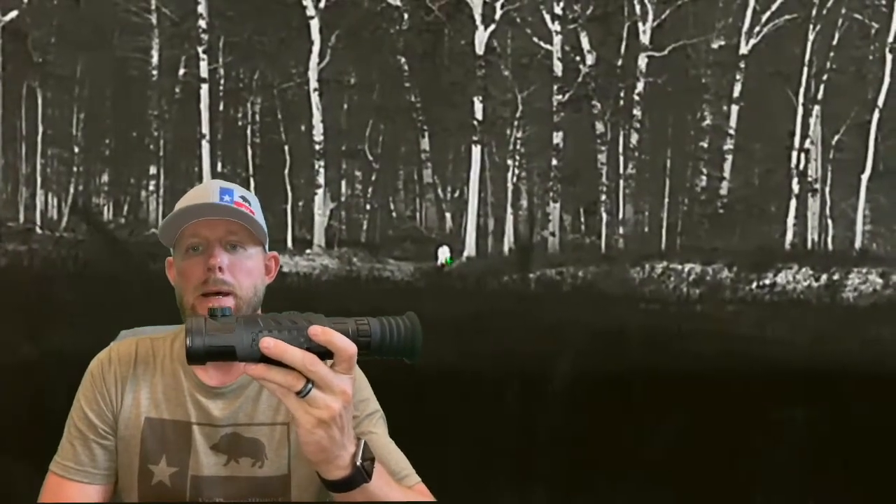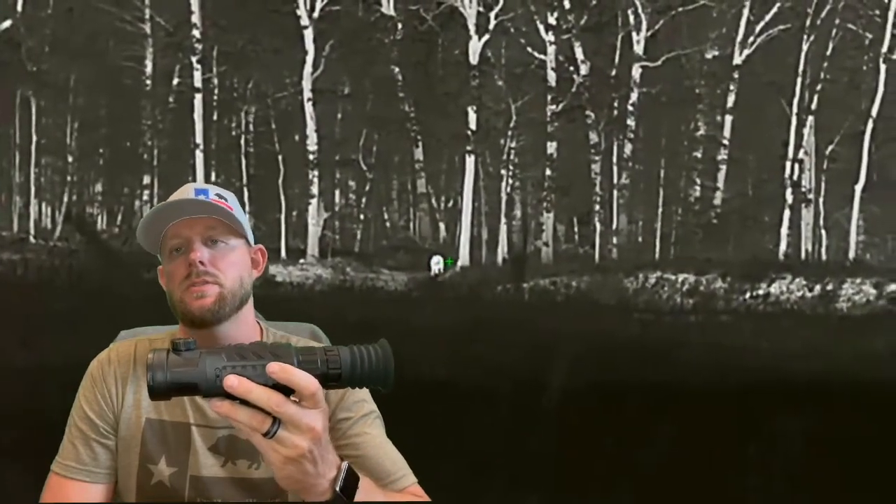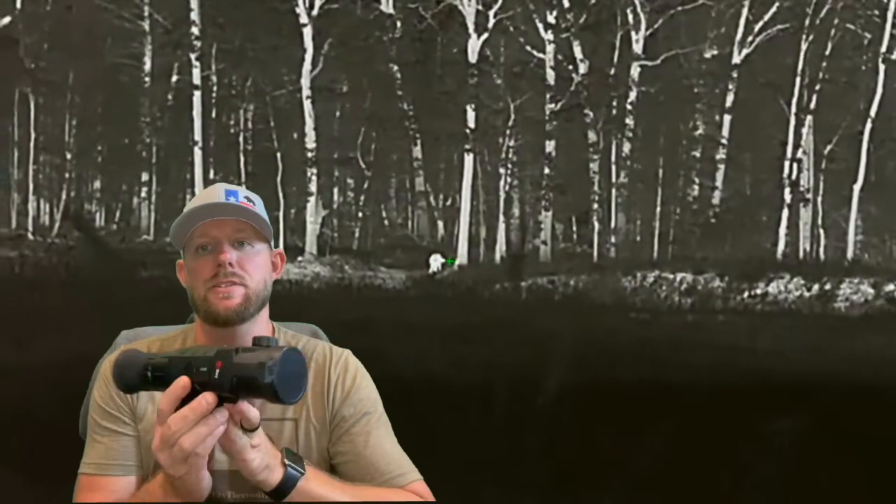Like I said, for the scope and the mount that you get and all the features, that's a very good price for the 640 scope. It's a 2-power base magnification with 4-power digital zoom, so it goes from 2 to 8 power. It's a great range for hog hunting and close coyote hunting, things like that, especially in smaller fields. With it being a 640 resolution scope, you do degrade your image quality when you zoom in to 4-power, 6-power, 8-power, but this zooms very well, and the image quality is very good when you zoom in.